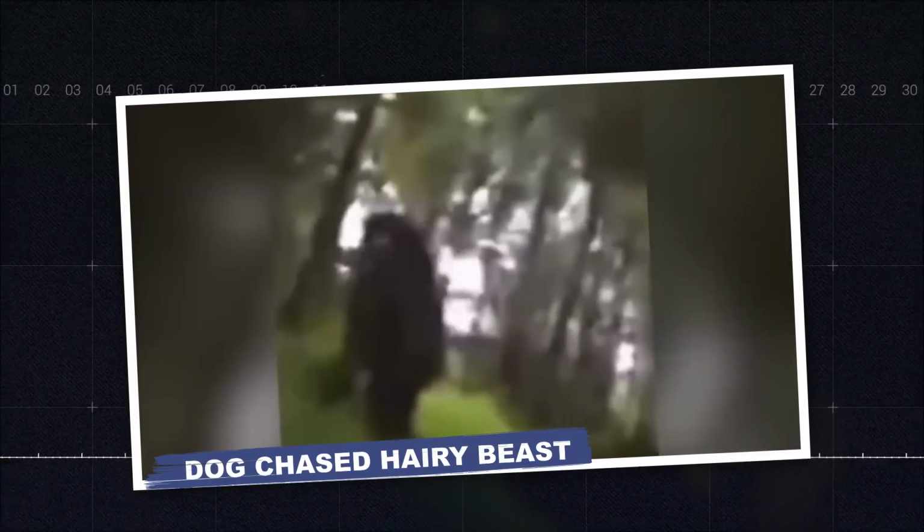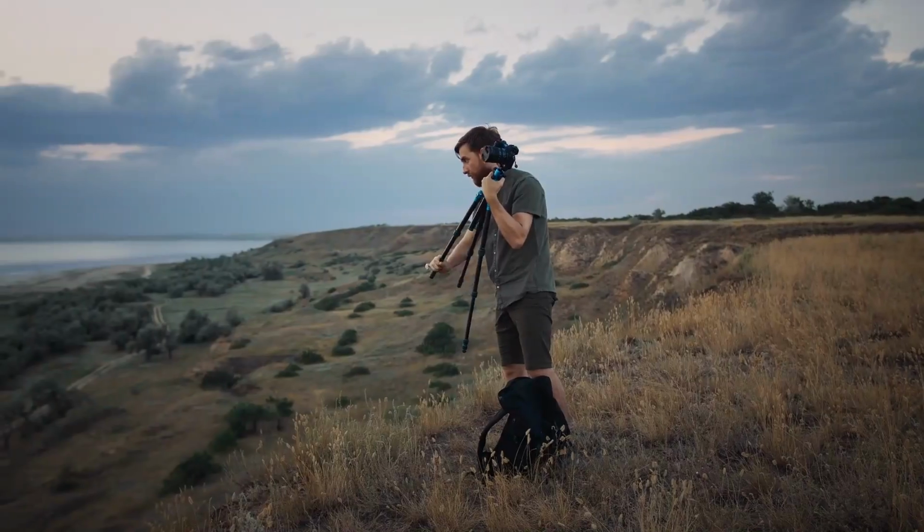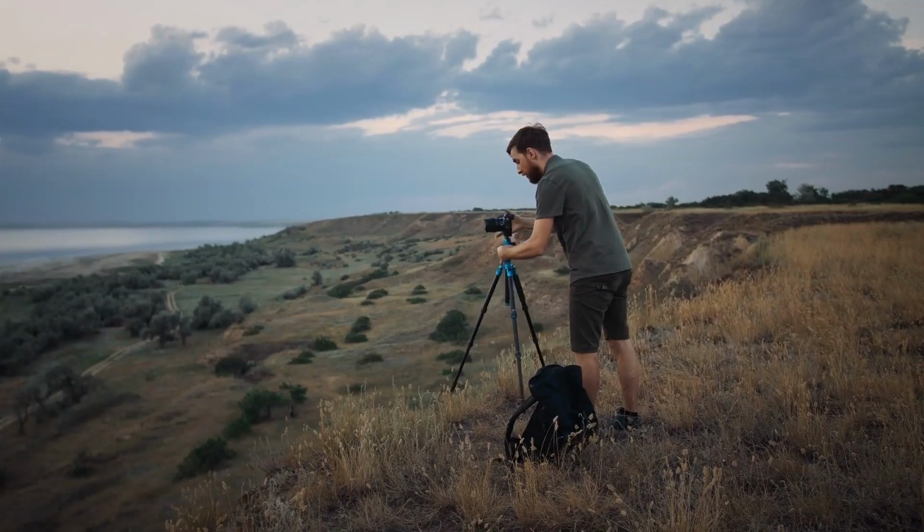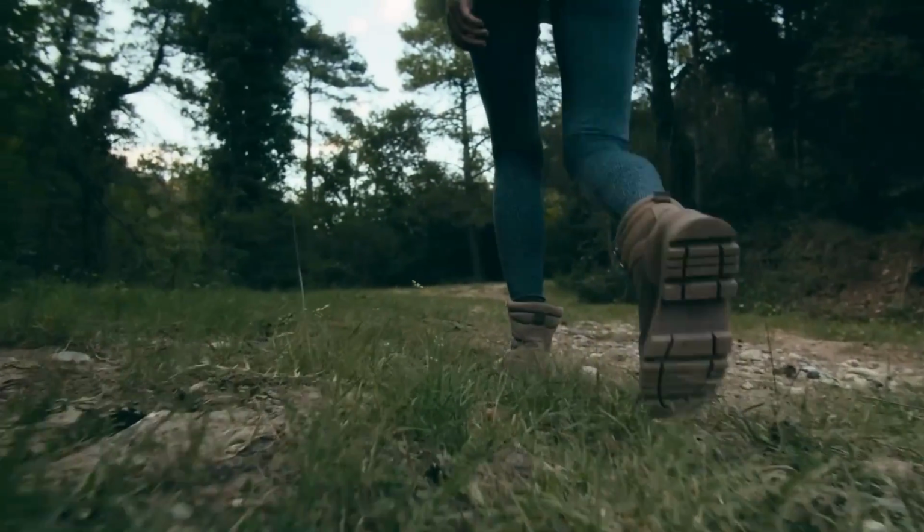Dog chased hairy beast. Several years back, a man decided to capture wildlife moments using a camera mounted on his dog's collar. While exploring the lush habitat of wild critters, the curious dog unwittingly filmed an extraordinary sight. A massive hairy creature emerged from the woods, passing right in front of the camera. Some thought it could be a bear, but this beast had an uncanny resemblance to the mythical Bigfoot. The mystery deepens. Could it be the mysterious Bigfoot or another furry enigma wandering in the woods?